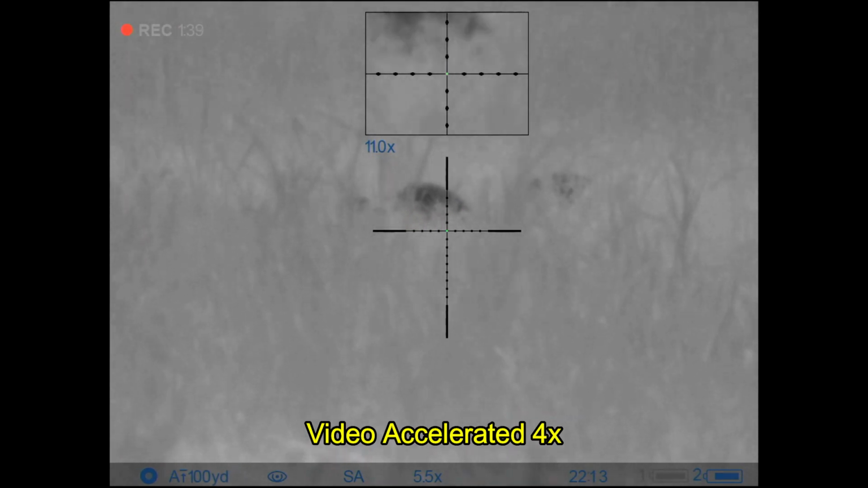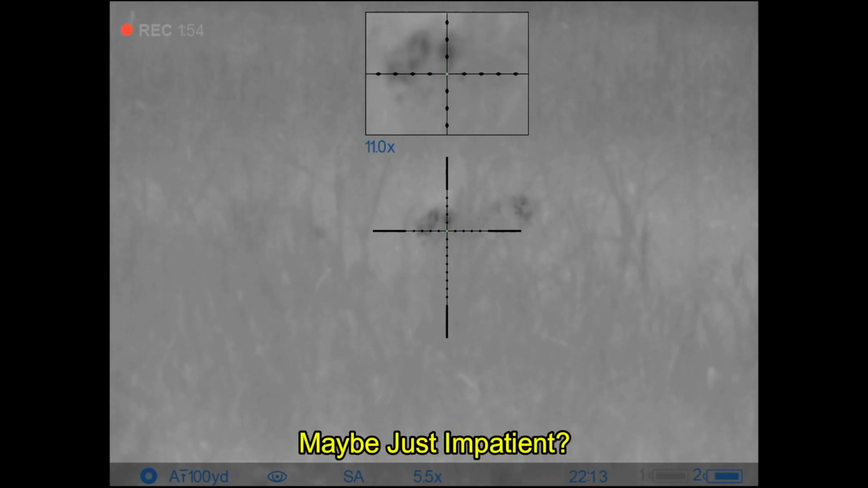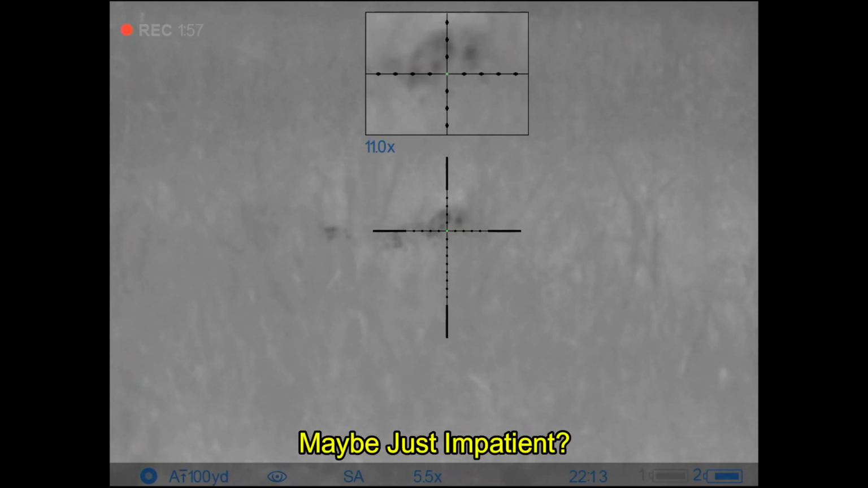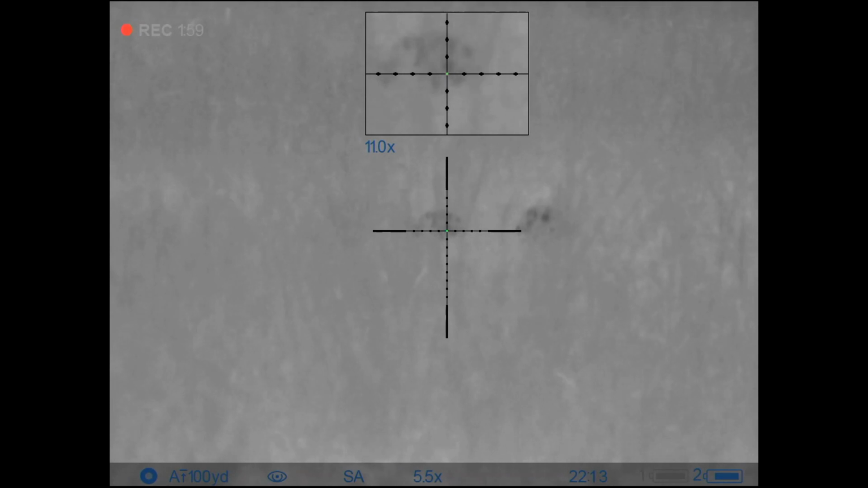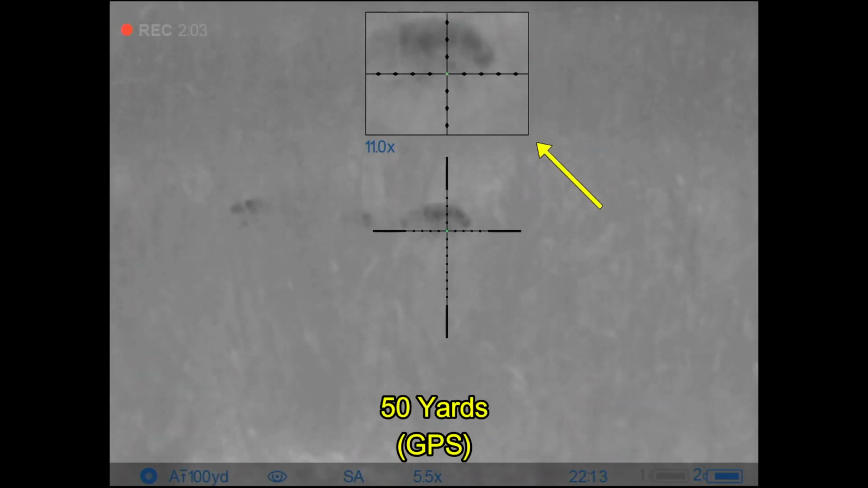And then I realize that there's also the possibility that I'm going to lose them in the high grass. And I should take the best shot that I can take when I get it. And that's going to happen here. Watch the picture-in-picture inset at the top.